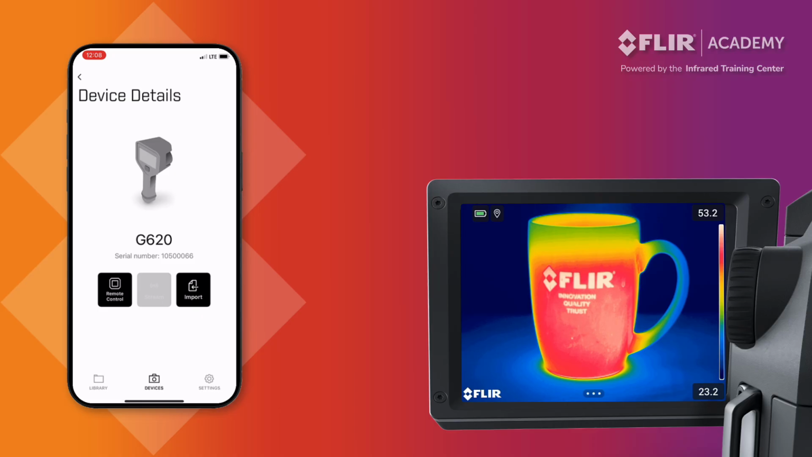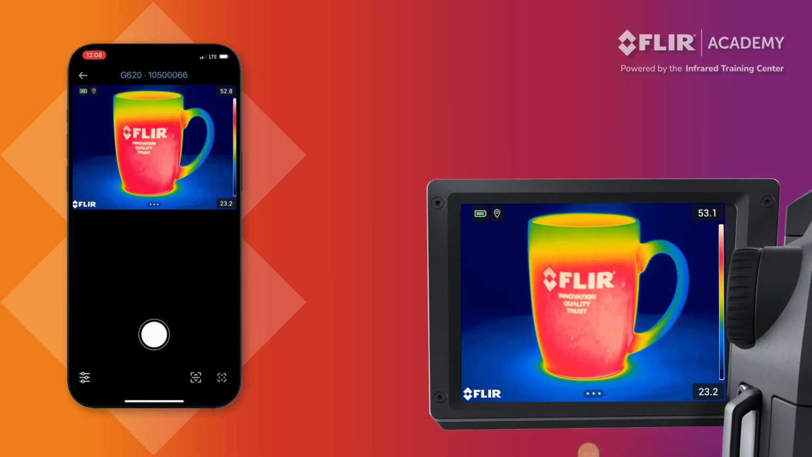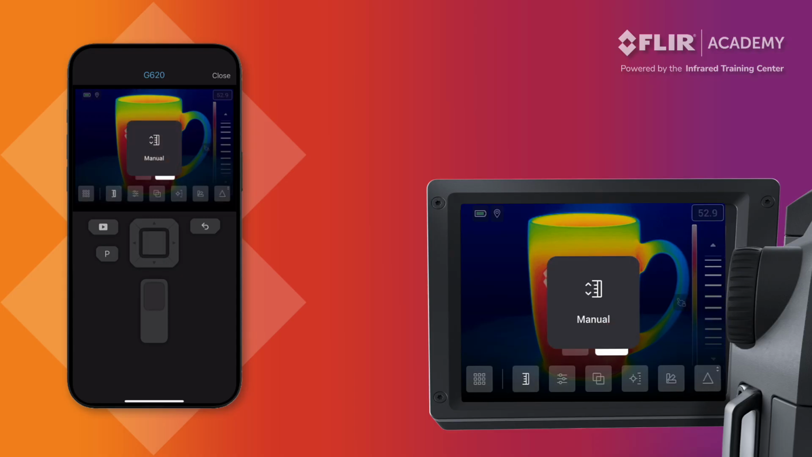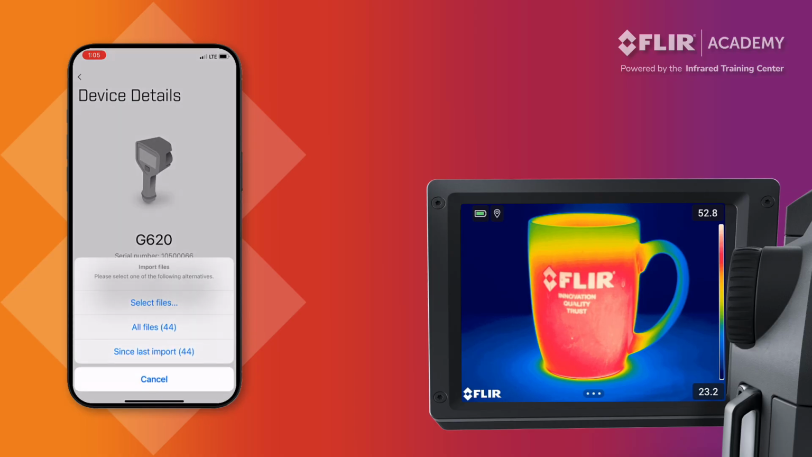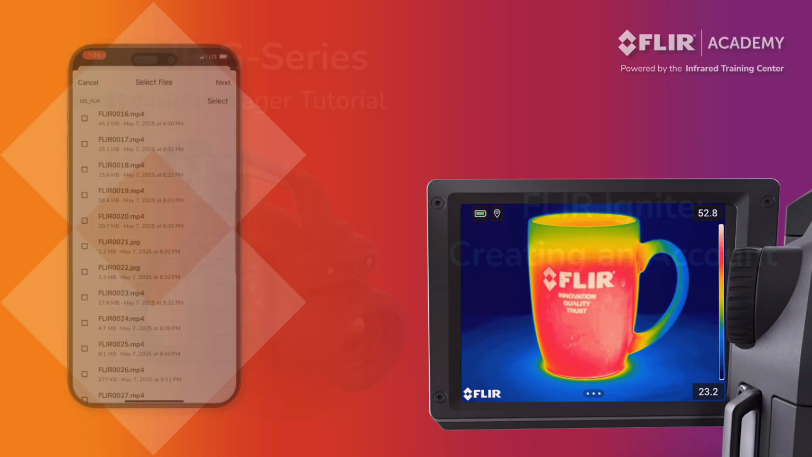Stream works in the opposite manner, where the operations on your thermal imager are mirrored in the FLIR Tools app on your smartphone. Here, an observer can watch in real time as the camera operator changes the span and level of the displayed image. Finally, import allows you to offload files from the camera directly into the FLIR Tools mobile app, where you can review videos or edit thermal images from the device.